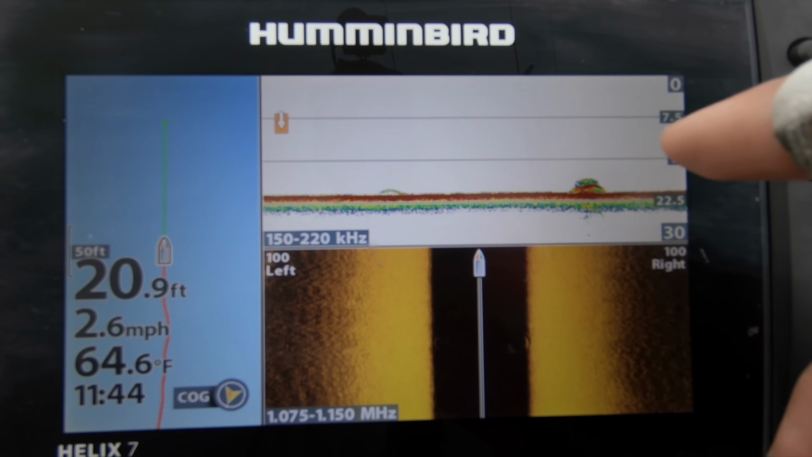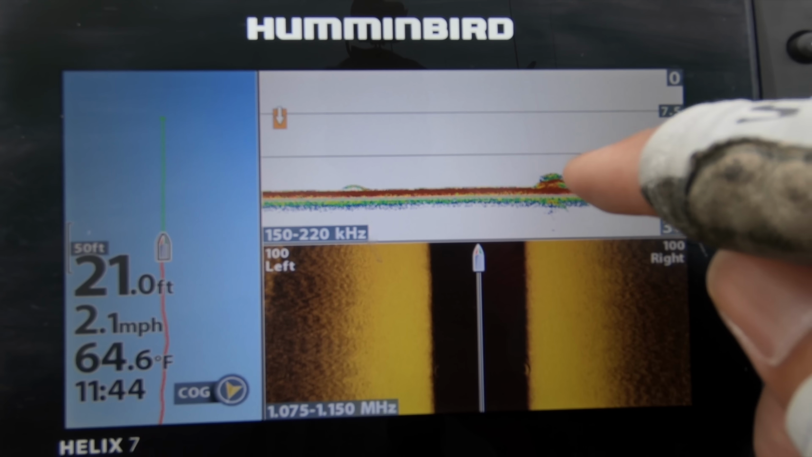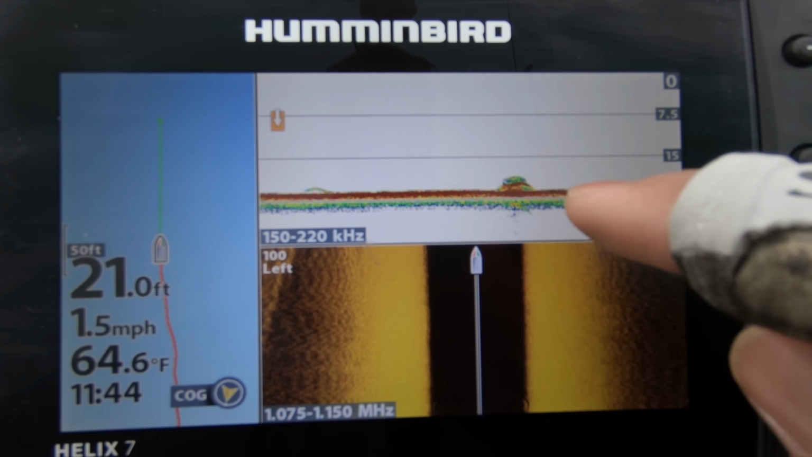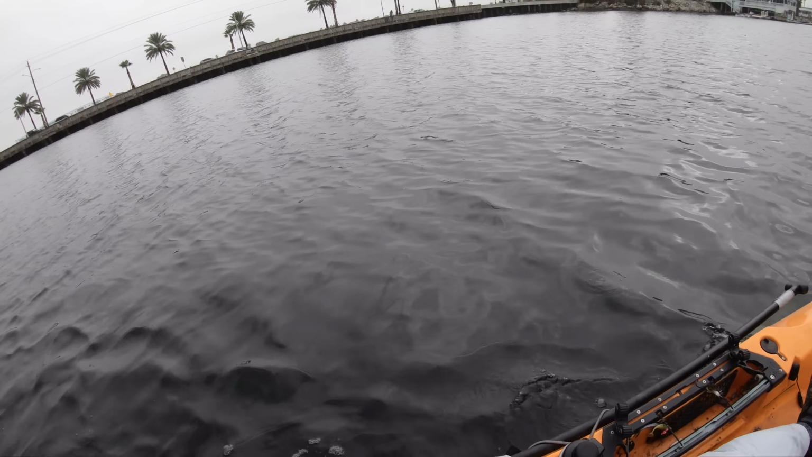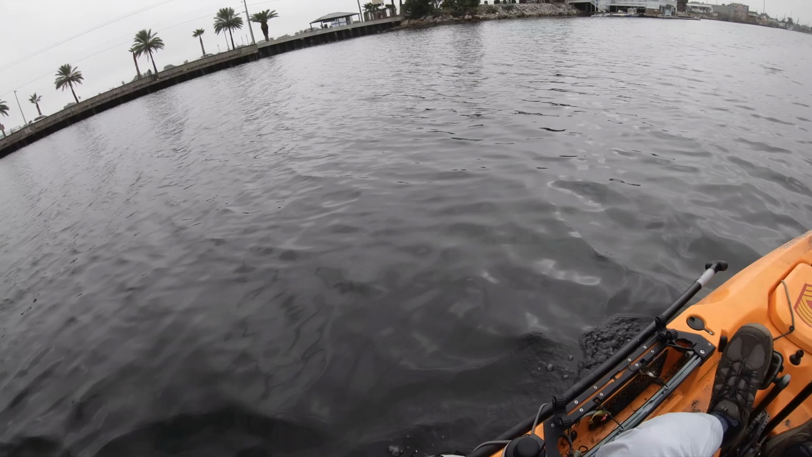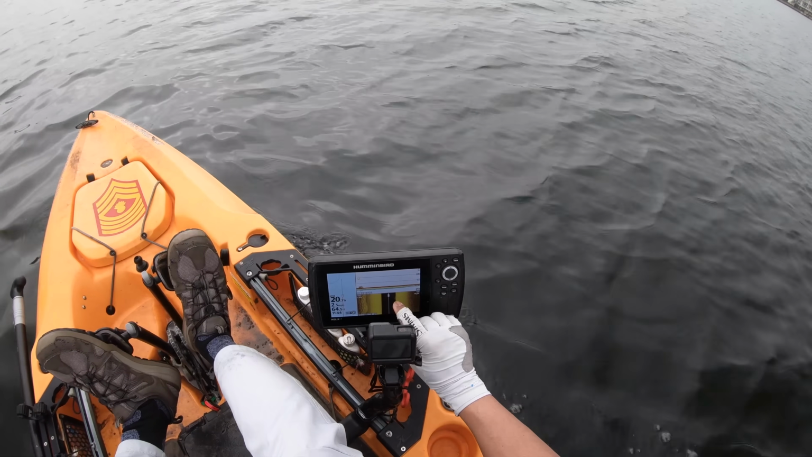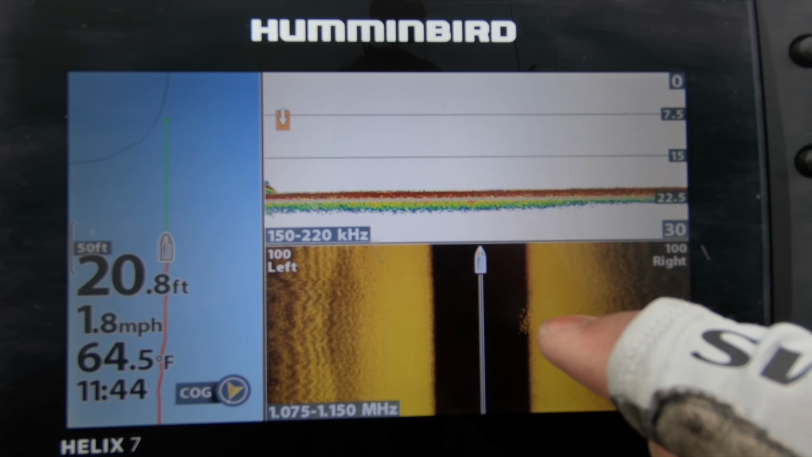Oh, look at that. That's a nice piece of structure right there. That's what you're wanting to find whenever you come out here. That's what you basically get snagged into as well. And we're probably about 40-50 yards away from the bank. And that's it. This is the end of the fishing pier. Look at that. You can see some fish right over here. Awesome, on the side scan.